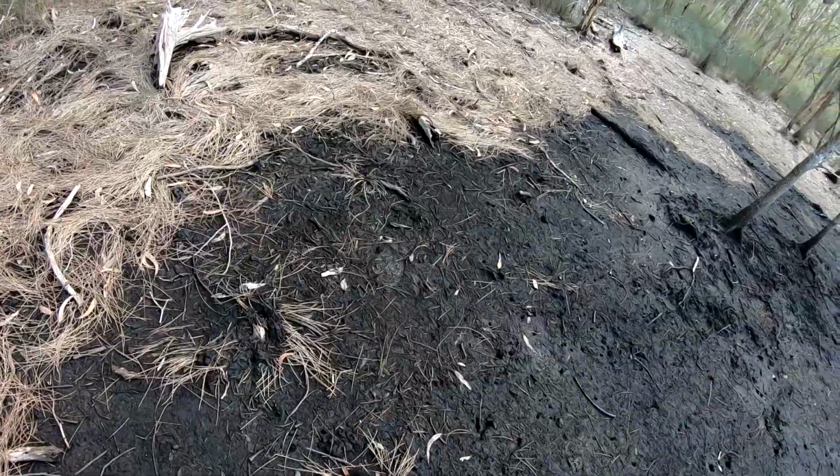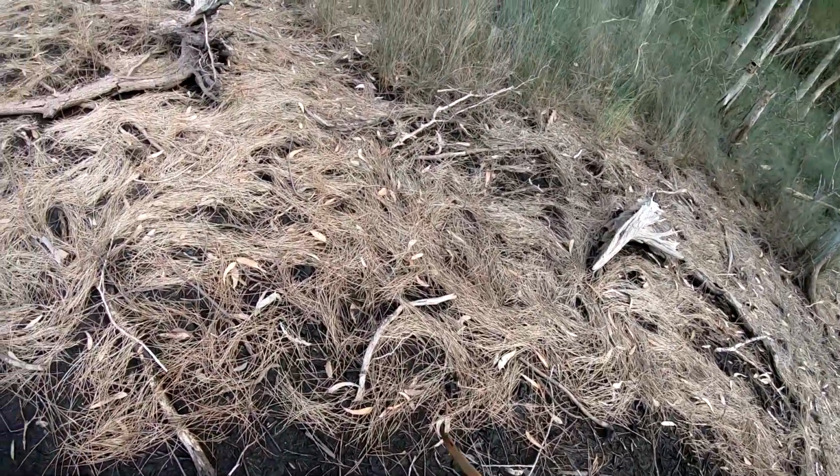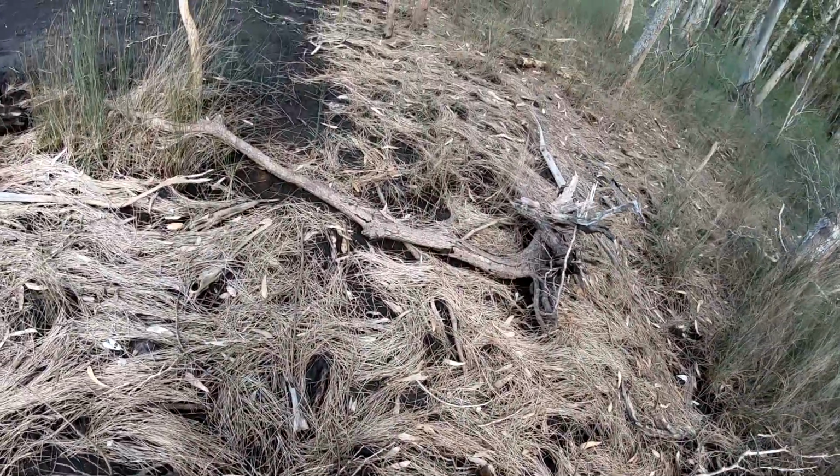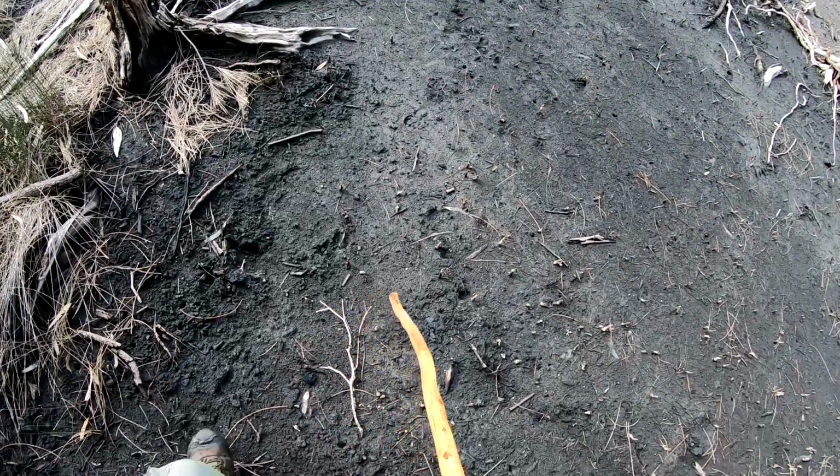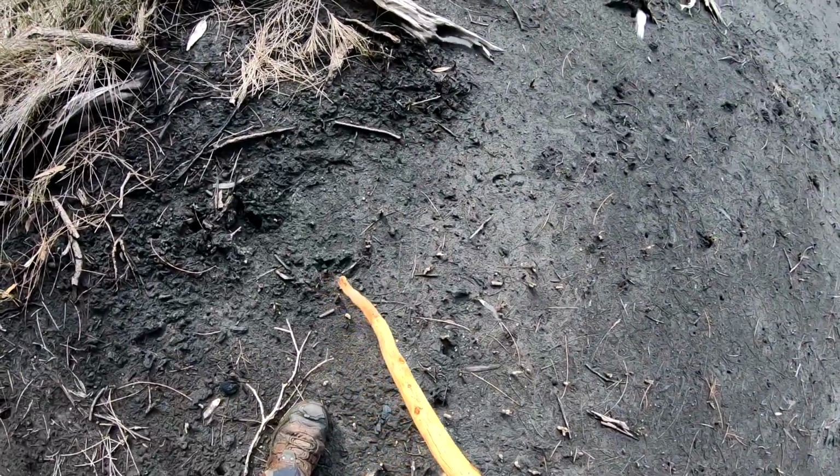It has rained, but yeah. A few pigs here.